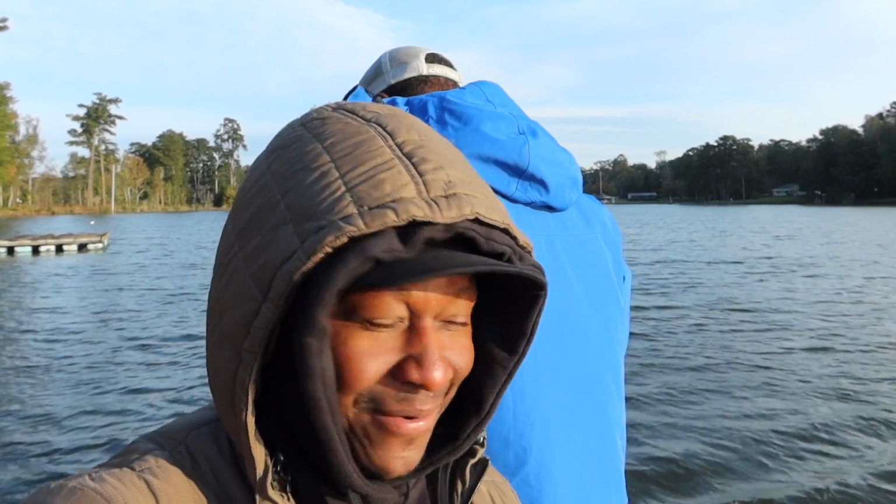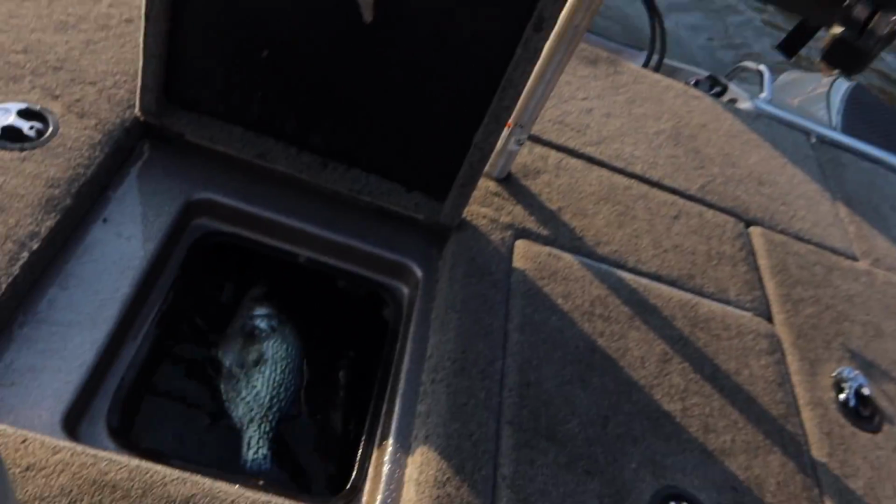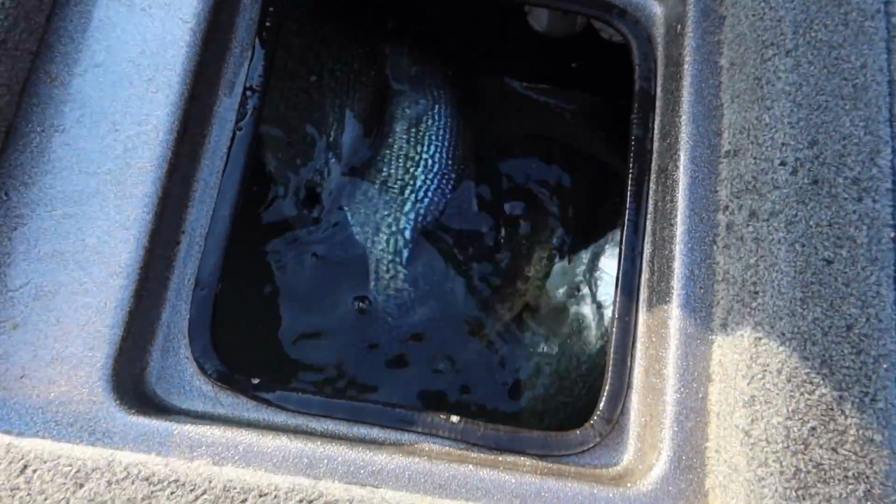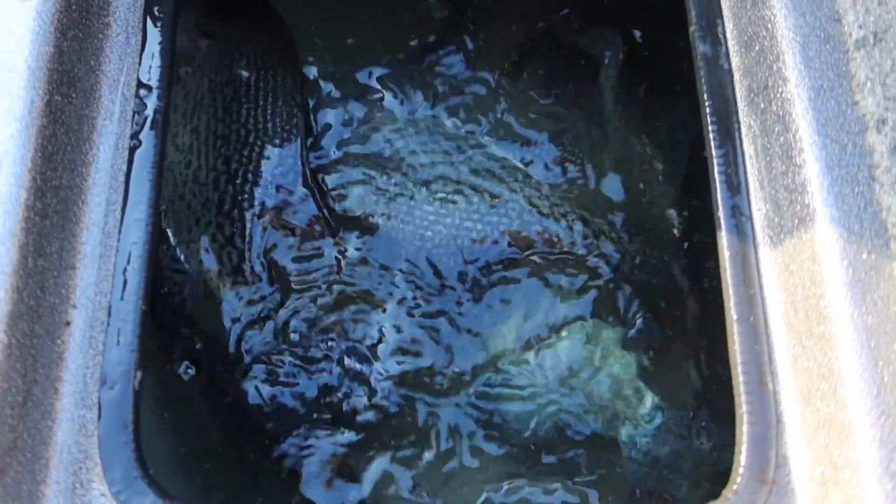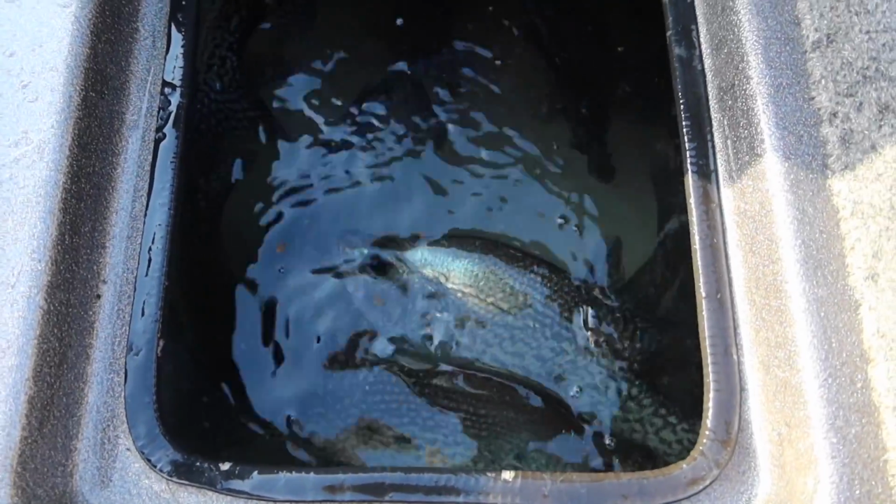All right, people. My boy D did not disappoint. We just pulled up on a crappie hole. We set up on a brush pile using Garmin Live Scope, and we are catching some slabs. Let me show you, just so you can get an idea of what's going on. We have got about 7 or 8 of some very healthy 13, 14-inch crappie.